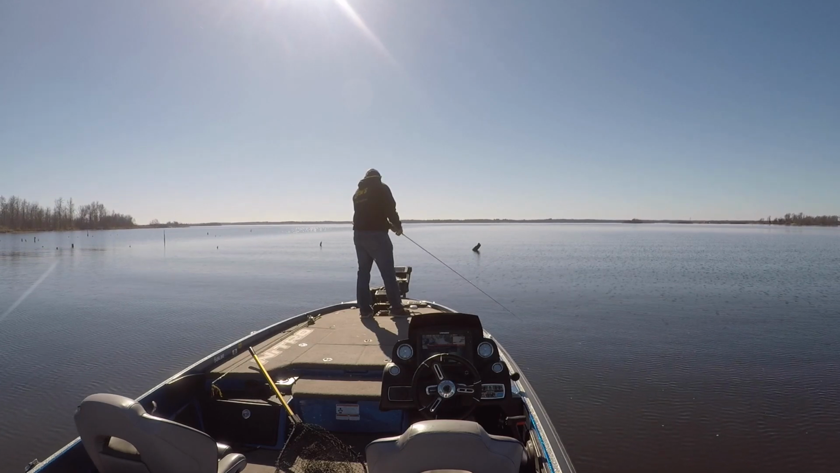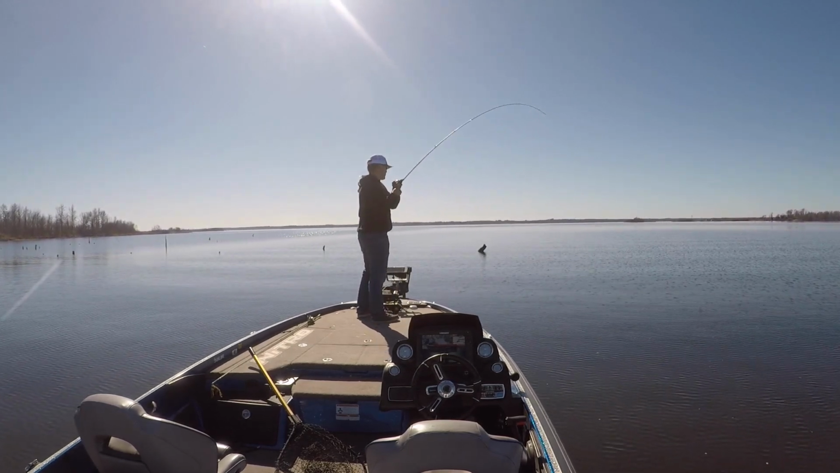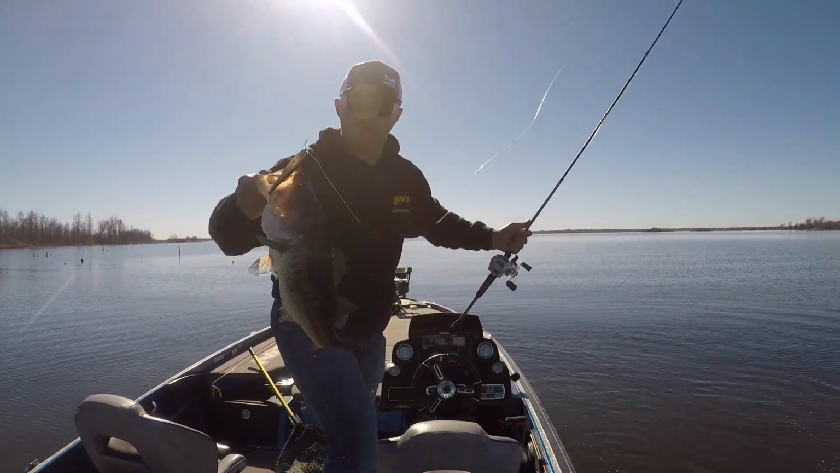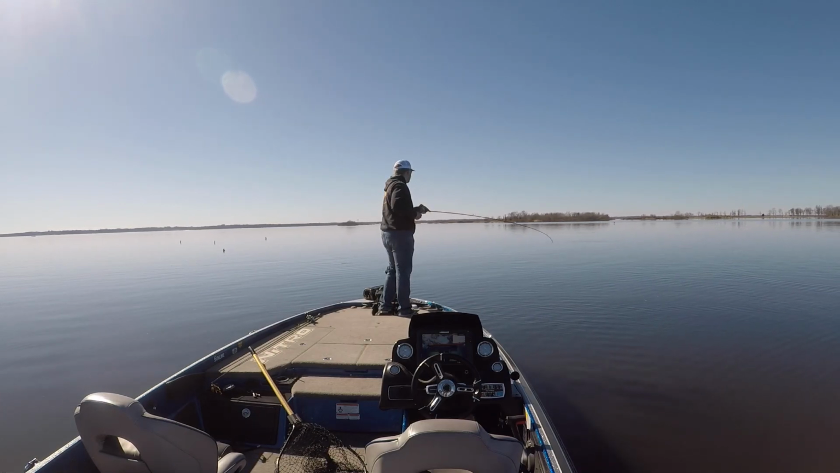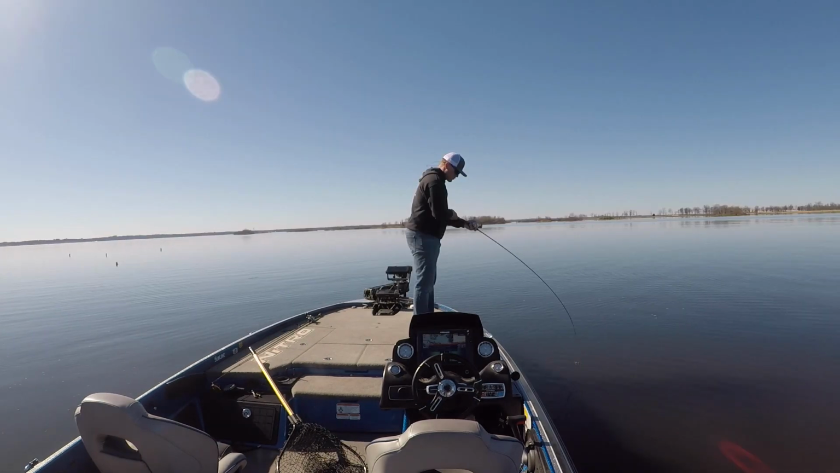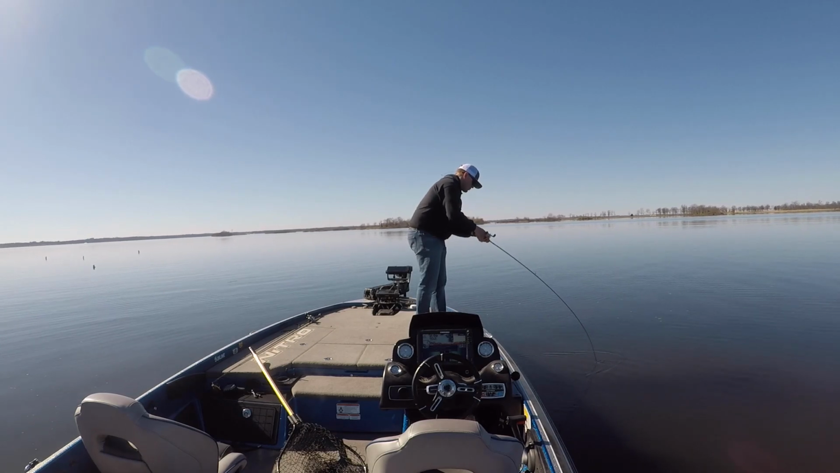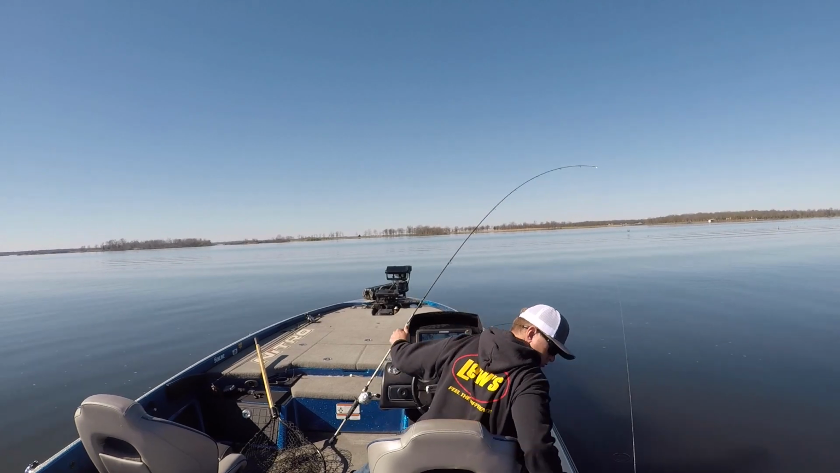All these fish pretty much were either in treetops or they were just suspending. There was a lot of bait out in the middle of this creek, and I tried fishing out there deep, fishing underneath the shad and whatnot, and just wasn't really getting bites, and the bites I was getting weren't very big fish. So I decided to move up and start fishing around some different cover, and trying to see if those fish were suspended in the treetops, and they were.